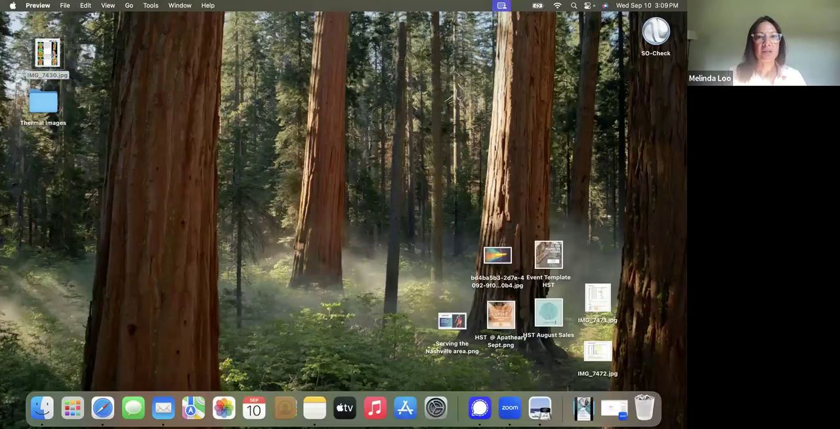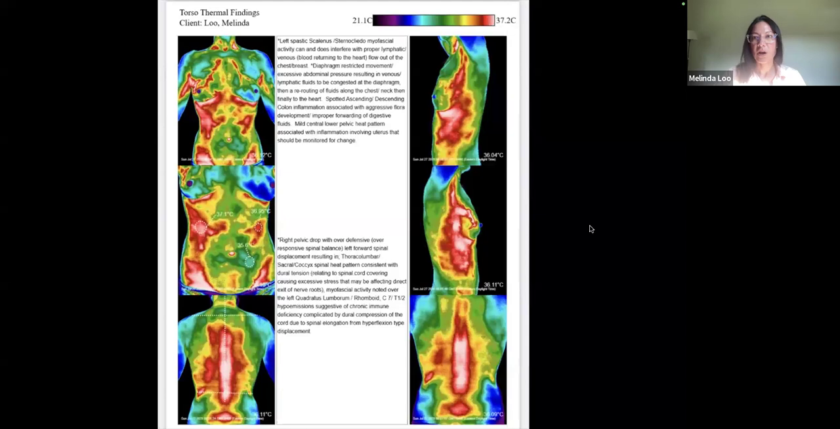And so the value of having a thermal image is that the images don't lie. The images are showing you where you have inflammation in your body, whether you're aware of it or not, whether you feel it or not. And so silent inflammation is something that we all need to be concerned about because we aren't aware.